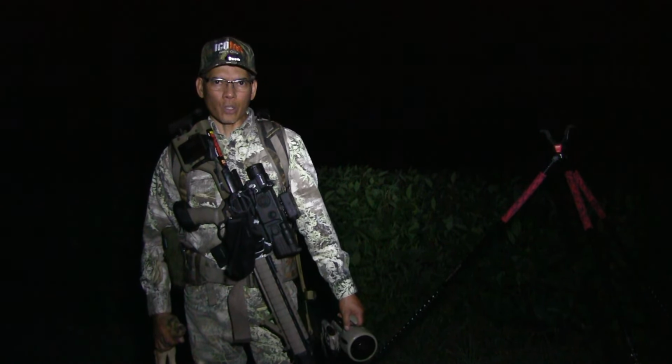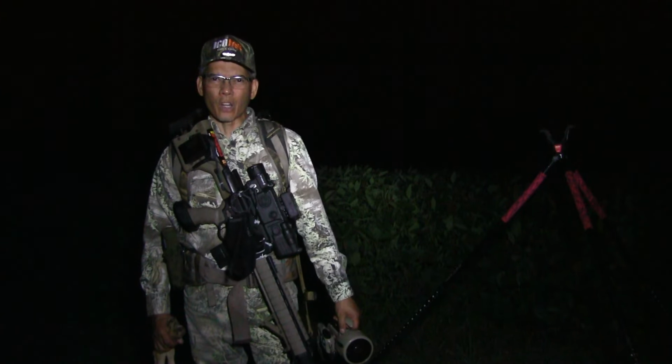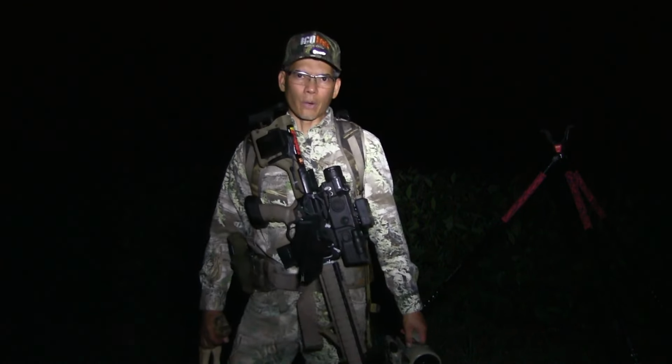She wouldn't come any closer, so I took the shot. I think it was 143 yards, or it might have been further. Don't quote me on that right now.